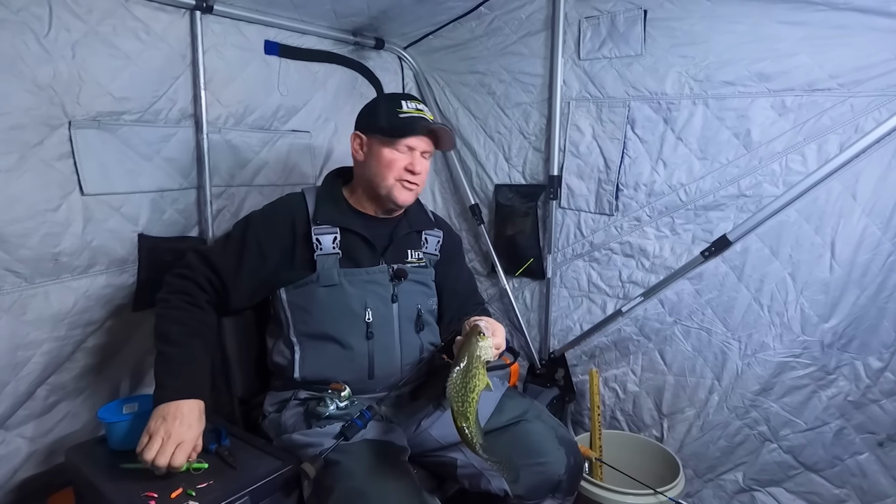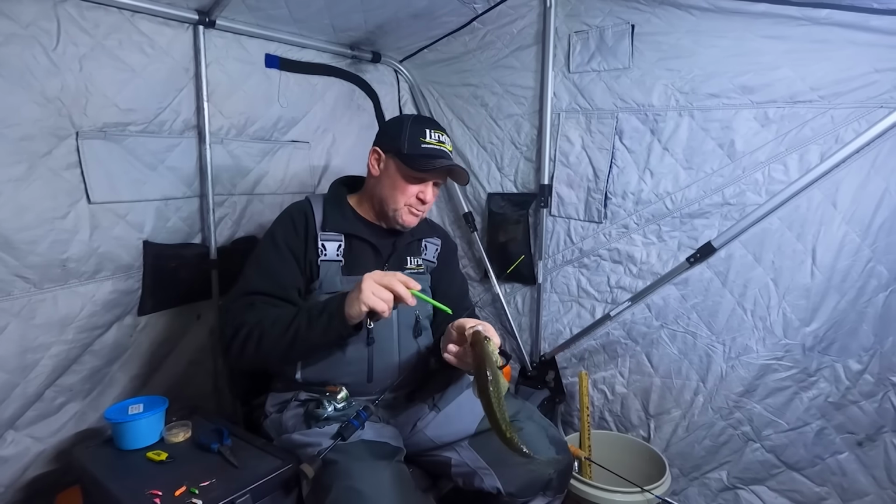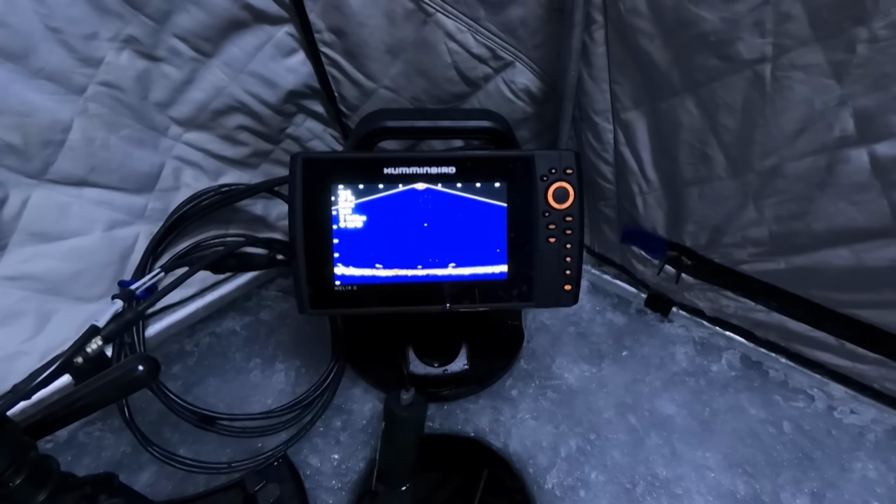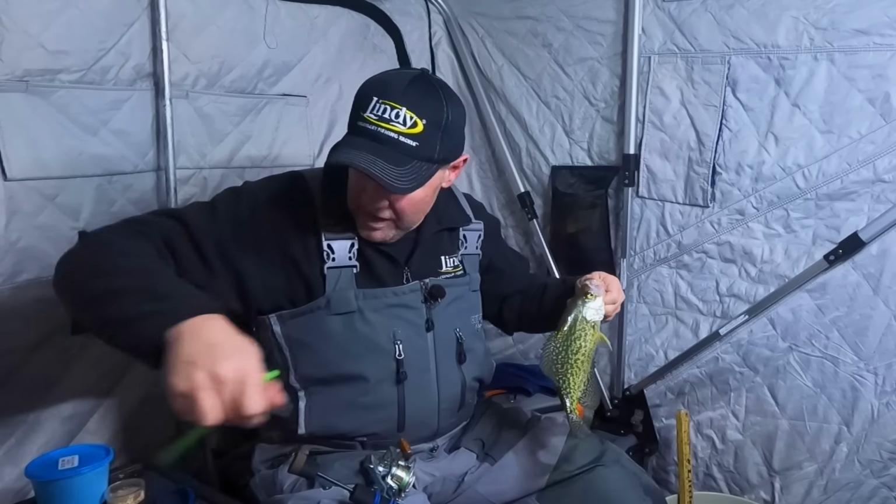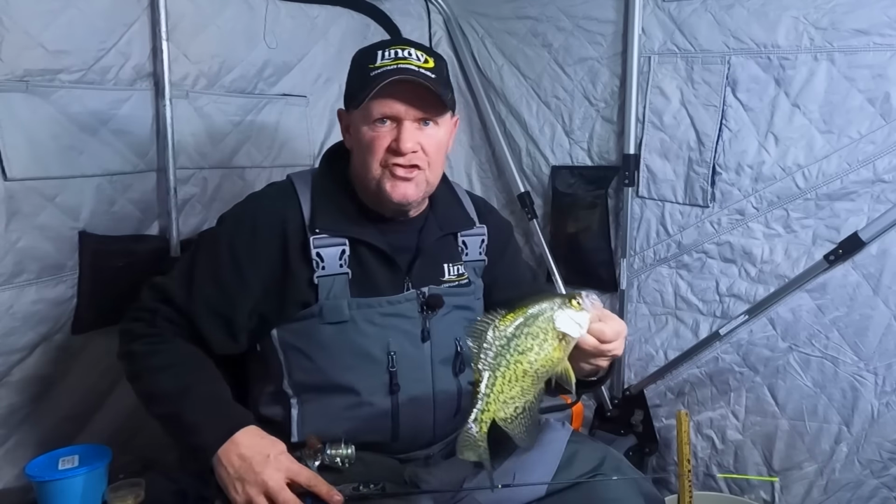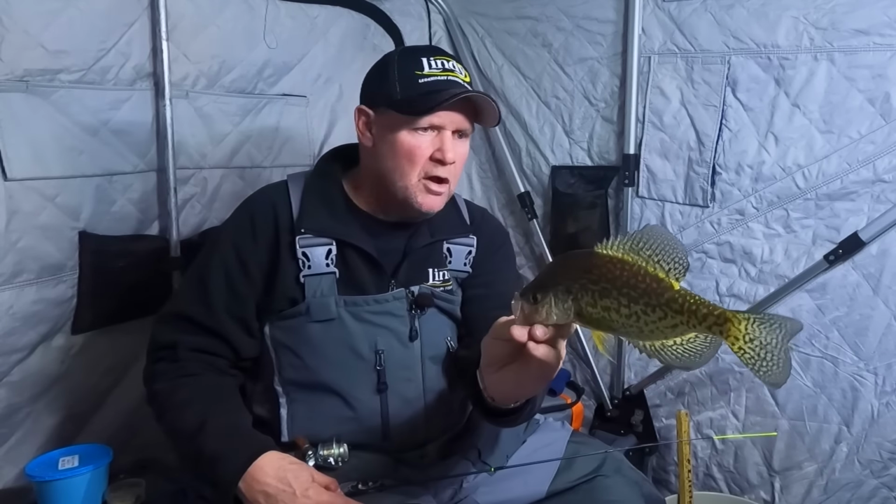And I'll tell you, that's one of the coolest things about using these Humminbird Mega Live units is you can see their aggression level. But I'm going to tell you, if you don't have one of these live units, it's not the end of the world either, and I'll tell you why. You can see that on 2D sonar as well. So if you're using a Helix 7 or a Helix 5, you're still going to see that aggression level.